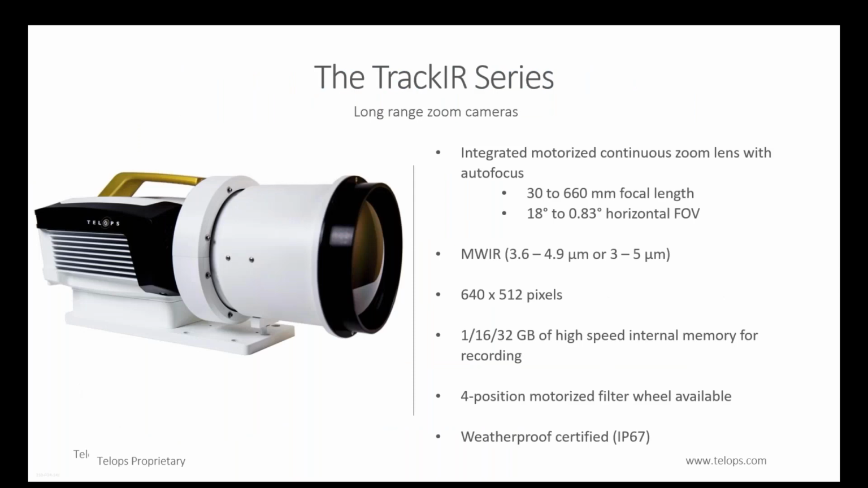I also want to briefly mention our new line of long-range zoom cameras that combine the characteristics of our fast infrared cameras with impressive ranging optic capabilities. These cameras have an integrated motorized continuous zoom lens with autofocus ranging from 30 to 160 millimeter focal length with a horizontal FOV varying from 18 degrees to 0.83 degrees. They are extremely sensitive and thus enable the detection of challenging targets.